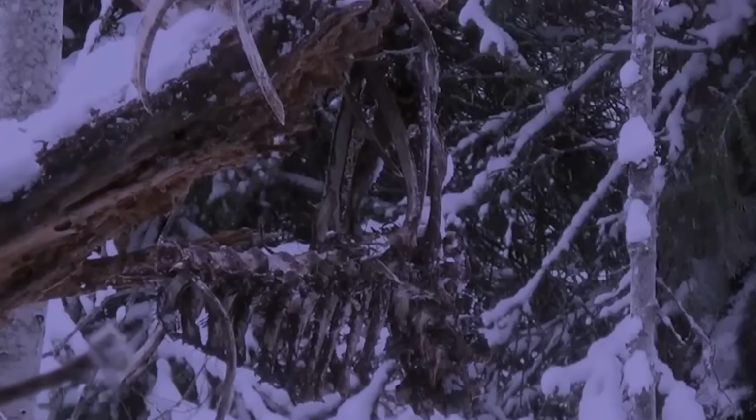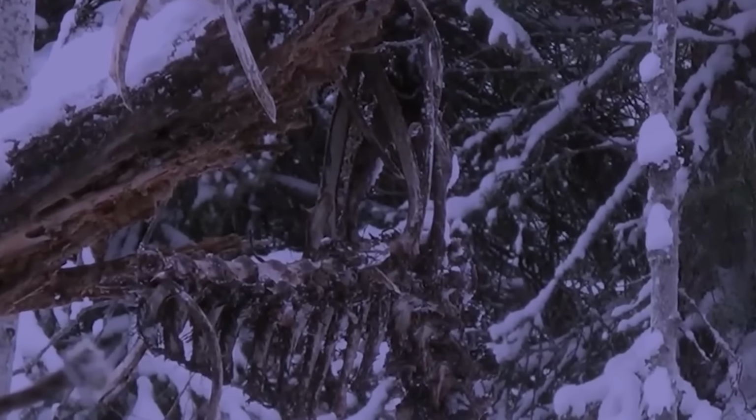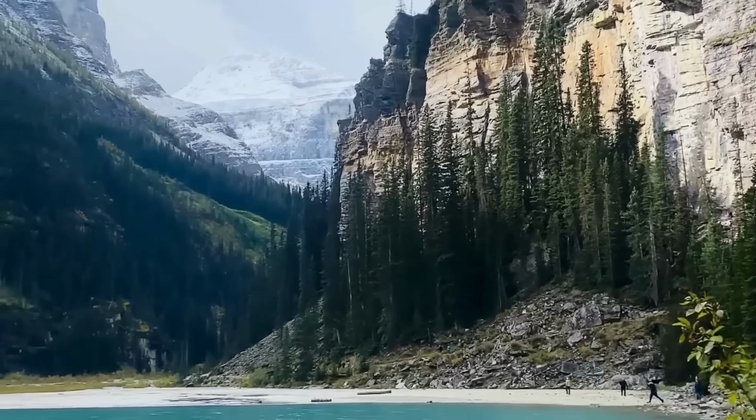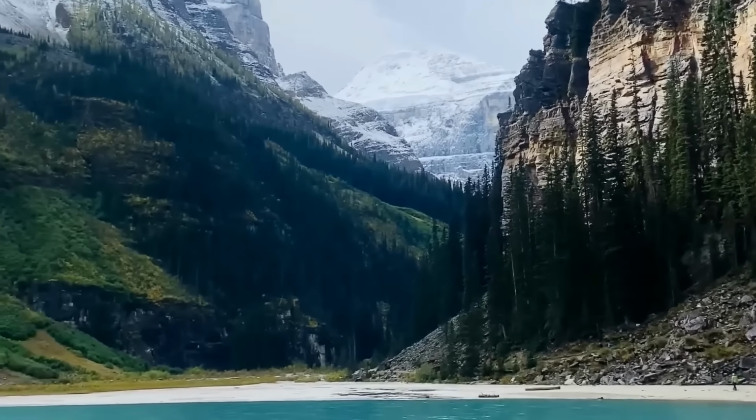Most Bigfoot sightings on the internet feature low-resolution footage taken from a significant distance, making it challenging to assess their credibility. However, this video is a rare exception, shot in high definition. It unfolds in the area of Banff National Park in Alberta, Canada, offering a glimpse of a snow-covered forest recorded by a hiker.